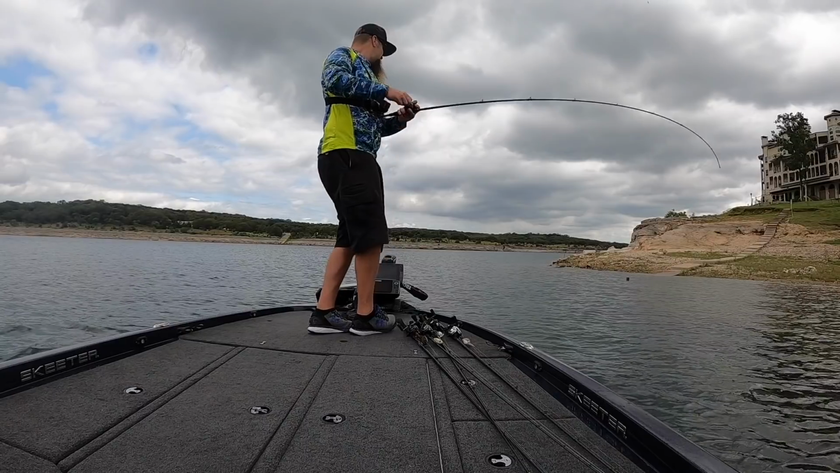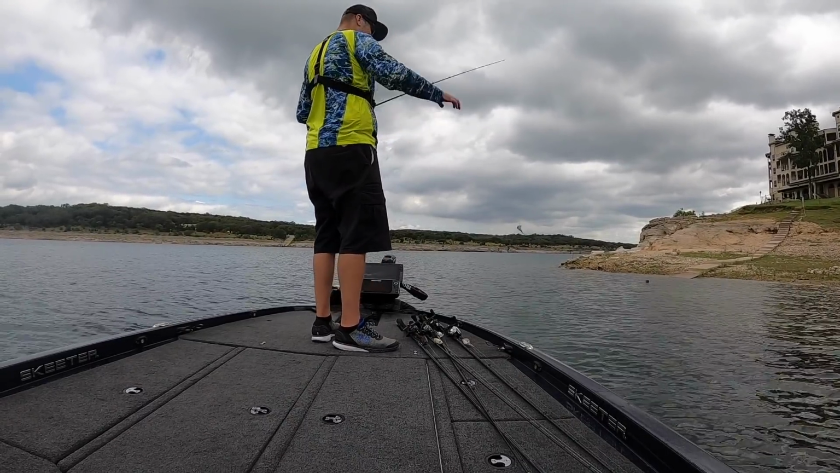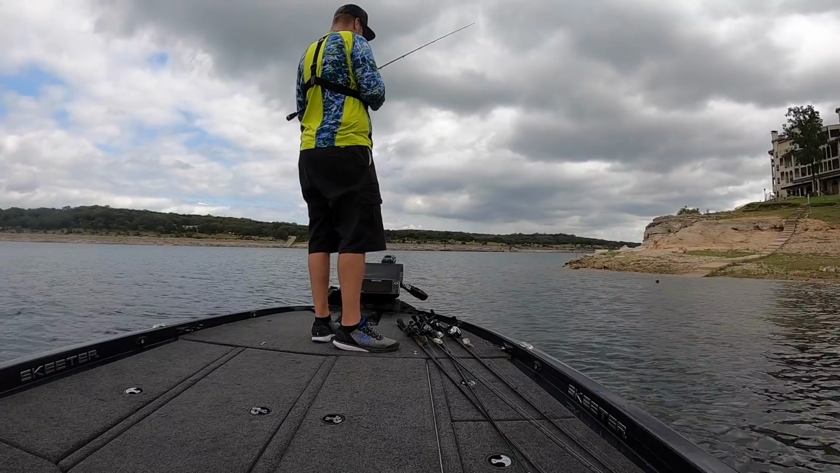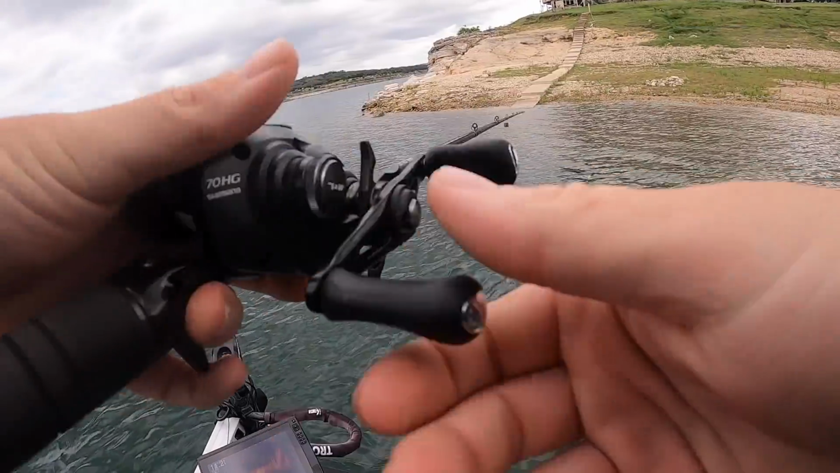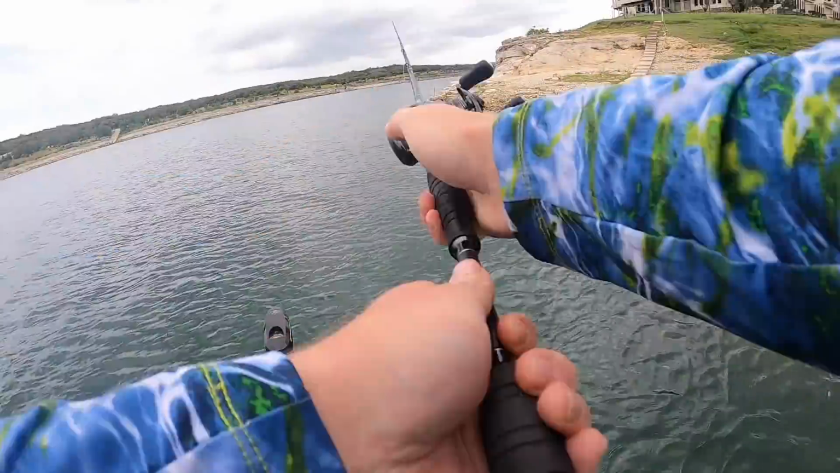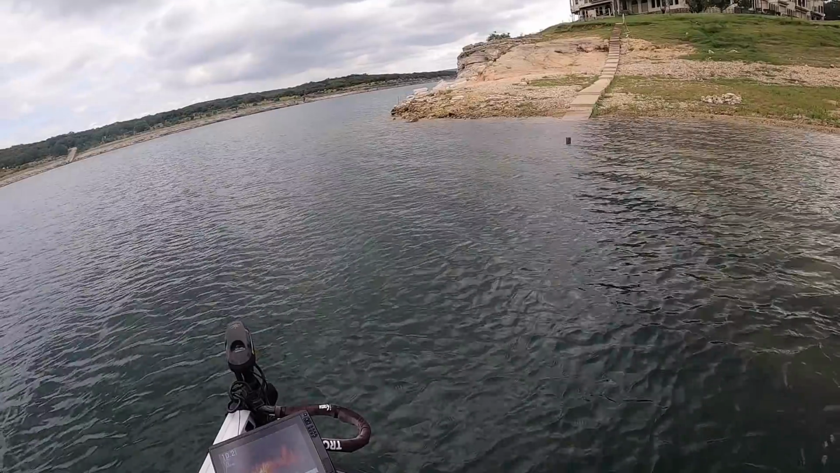He's coming. Oh, I saw him. He blasted up from the bottom, pulled my pants down. Swung just a little bit too early. Also trying to get my timing down. I'm trying to swing before I feel the bite. That fish blasted right up from the bottom. I saw him coming and I swung just a tad early.